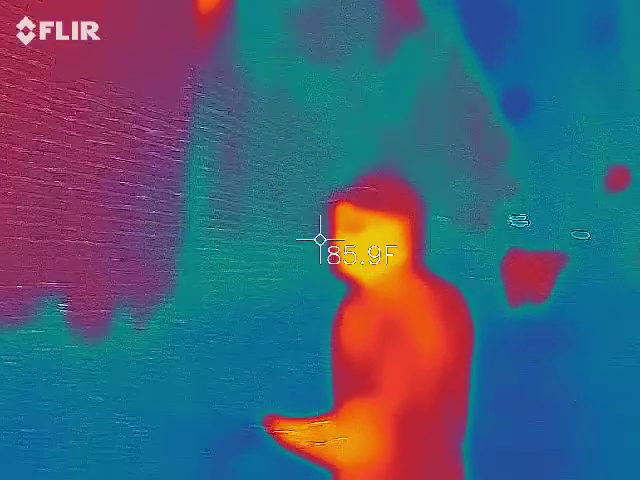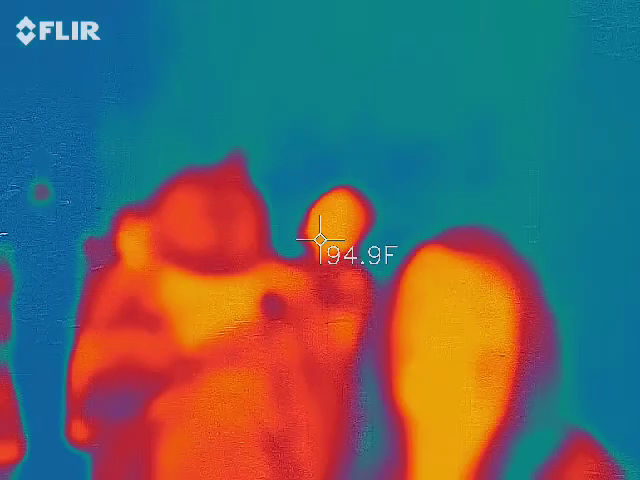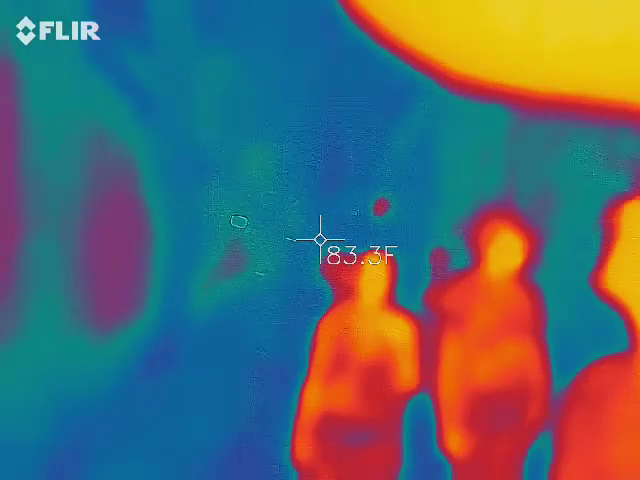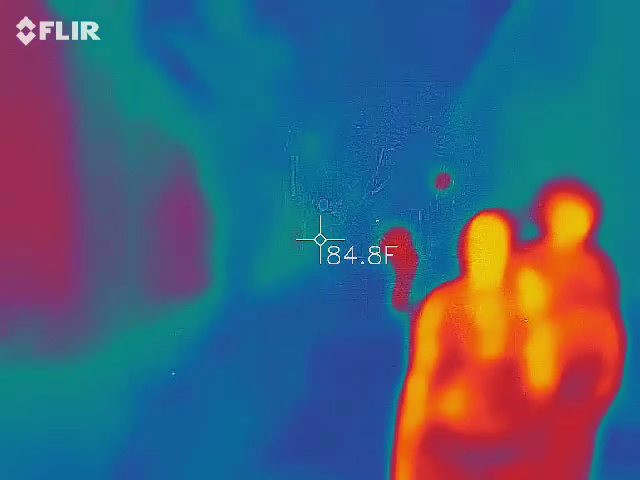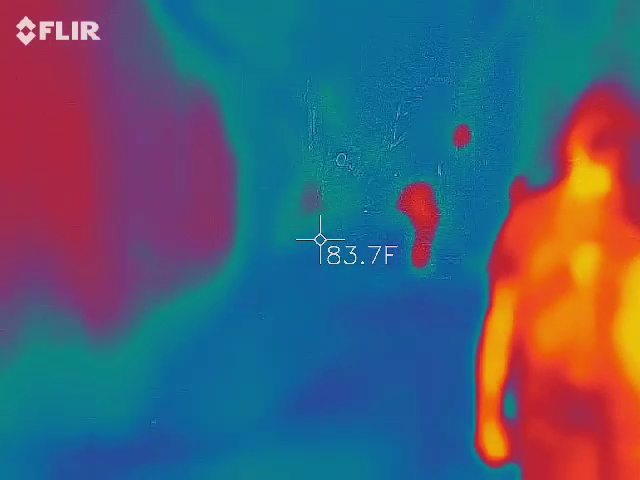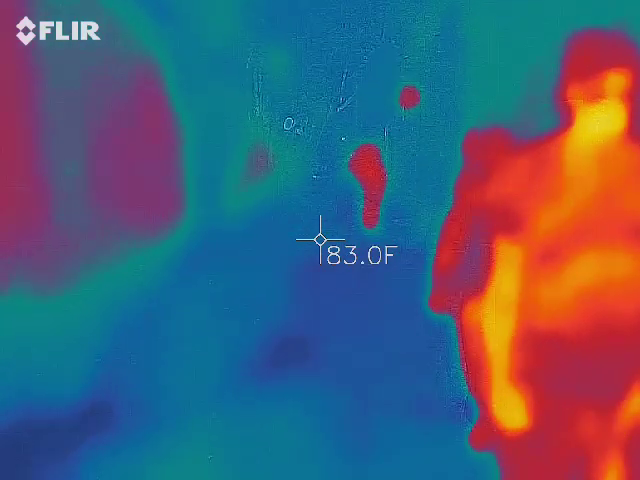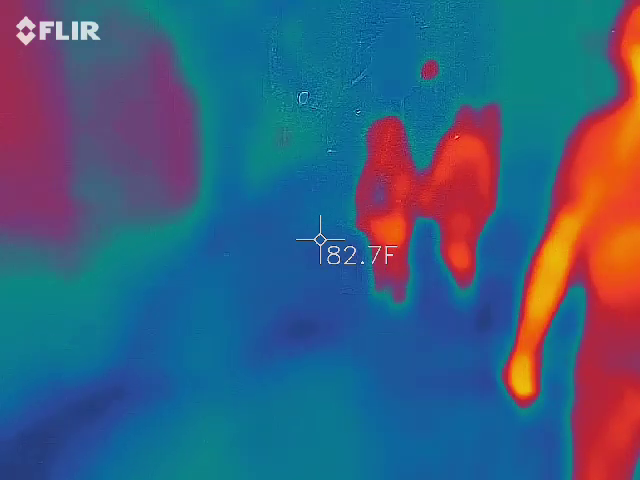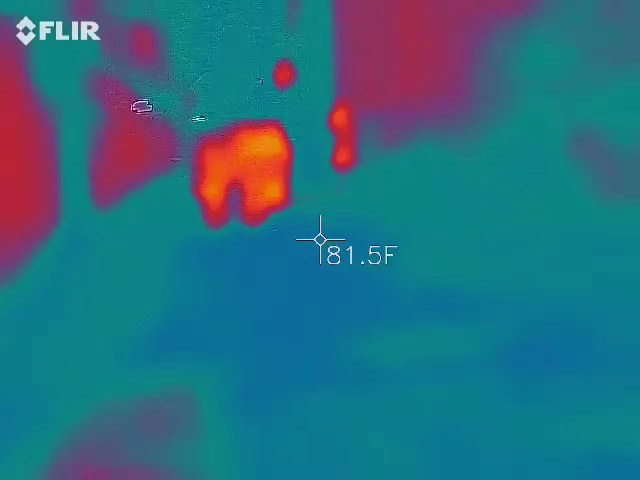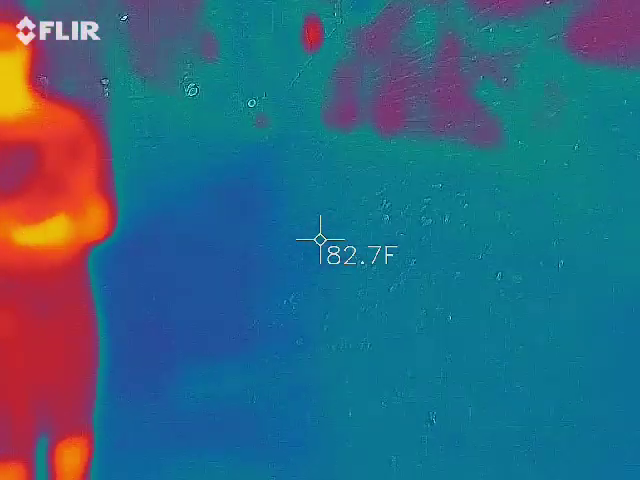This is usually where the EMF will go off. Catch some moving blue spots that shouldn't be there. Any moving blue spots? No? Nothing?